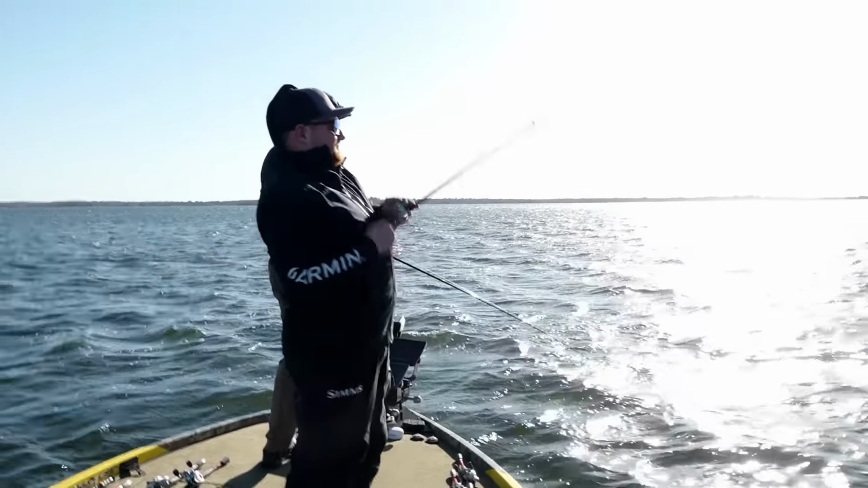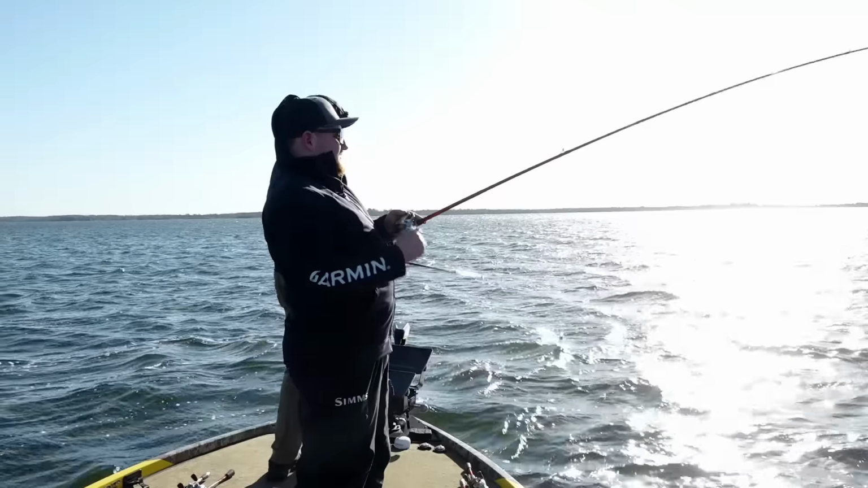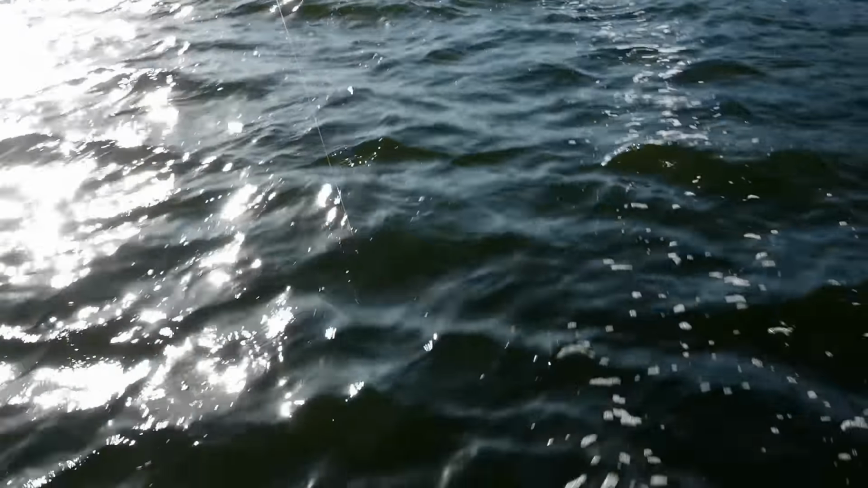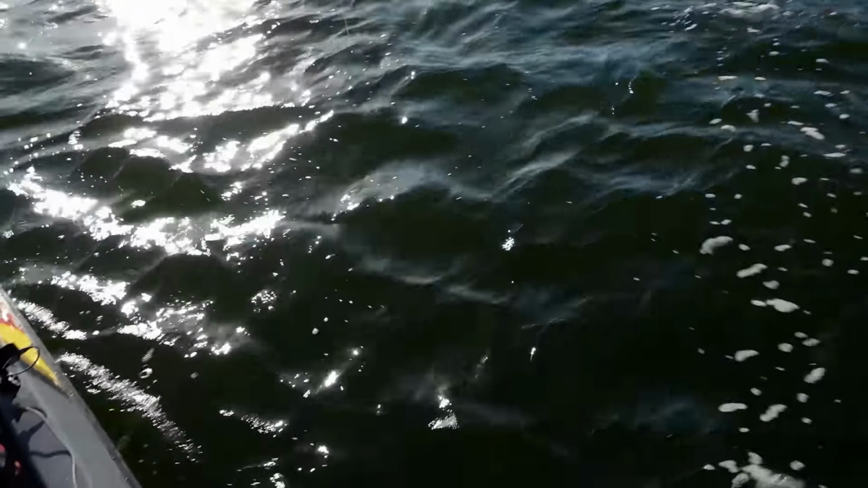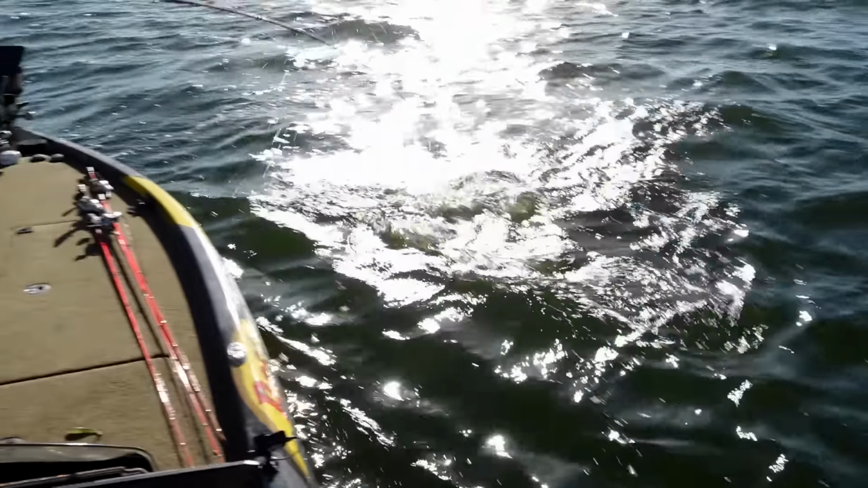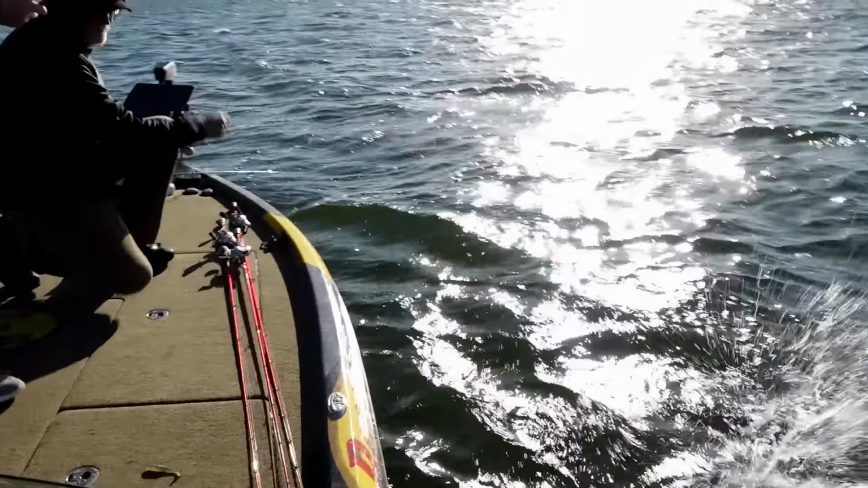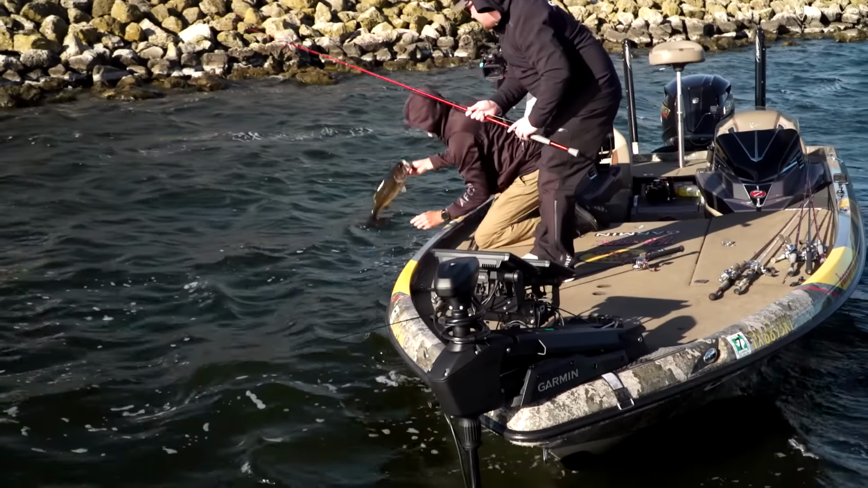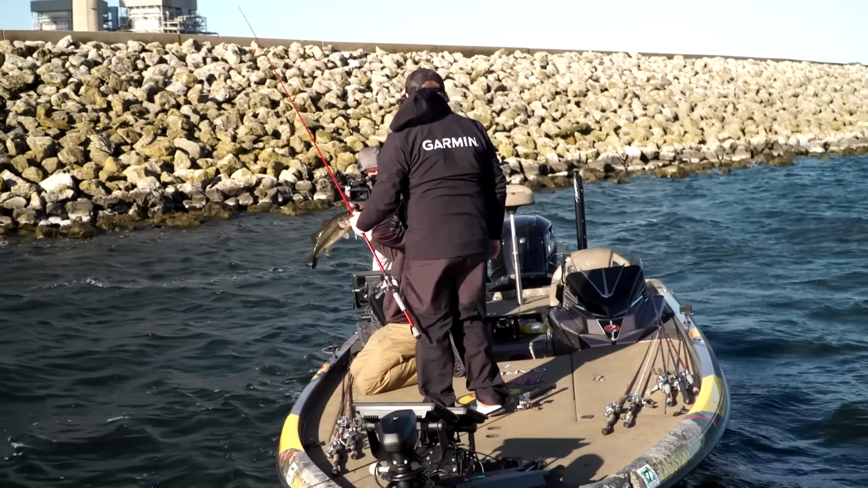Got him? Right on the rocks, wasn't he? Right on the rocks. That's a good fish right there. Right on the rock. Good one. Coming up. Good fish. Let me grab that one. Nice. There you go. This fish was right up on the rocks.